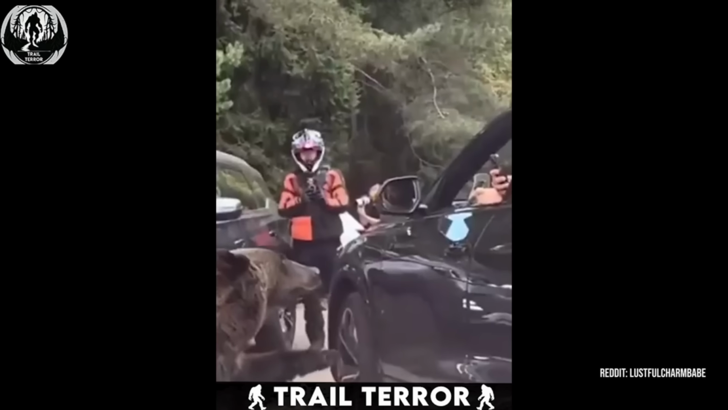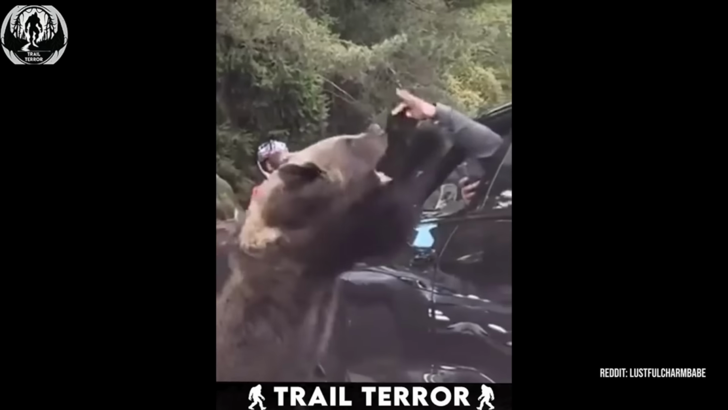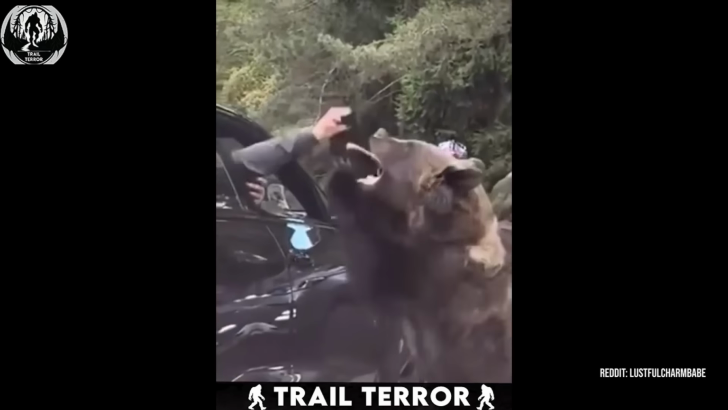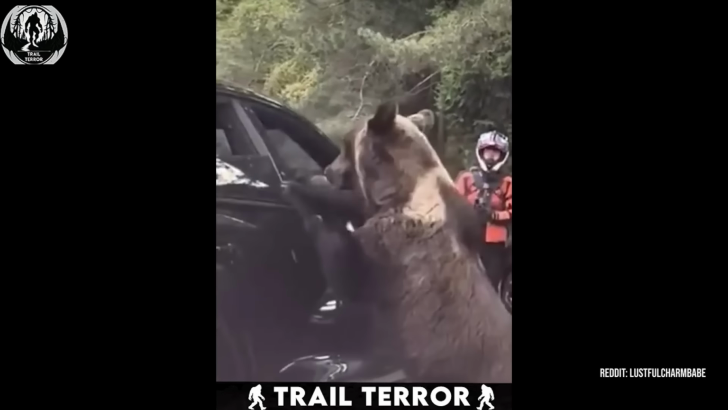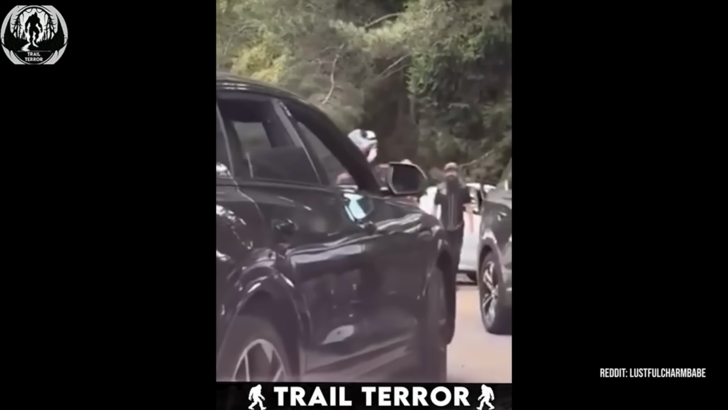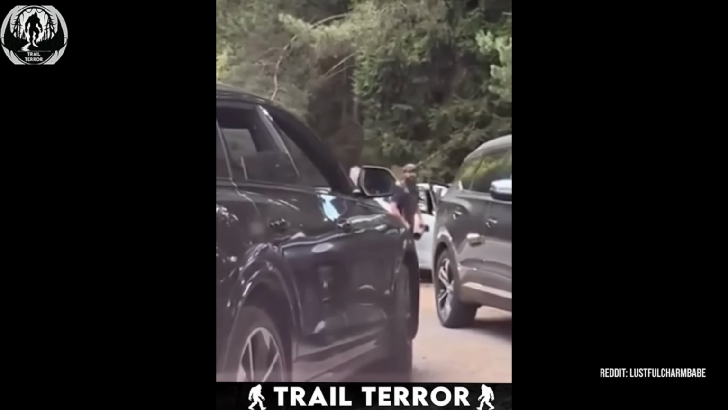As soon as the man extends his hand with the food, the bear doesn't go for the treat. Nope, it lunges for his hand instead, even leaning halfway into the window to get a better grip. In that split second, the guy inside thankfully pulls his hand back just in time, barely escaping the bear's grasp.